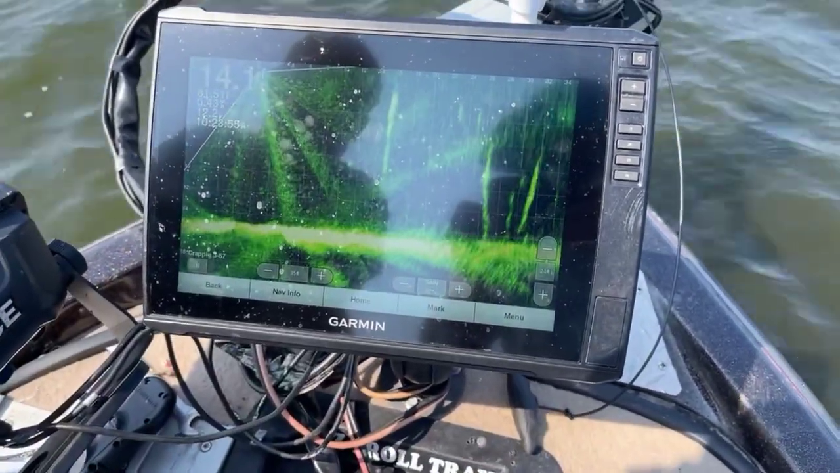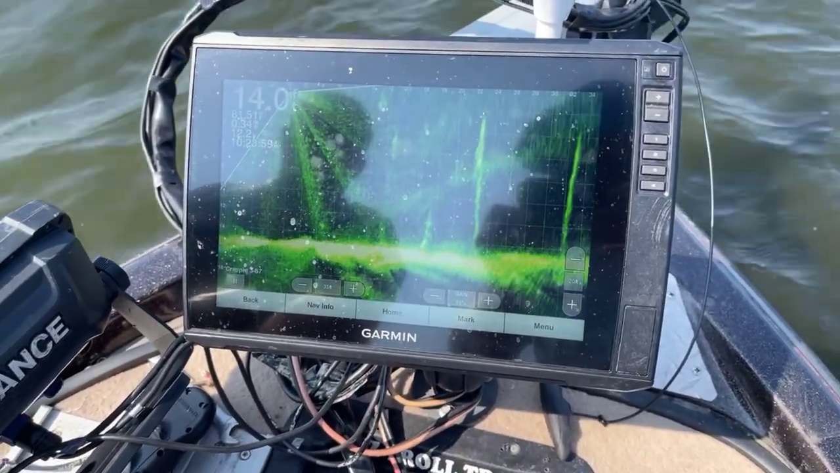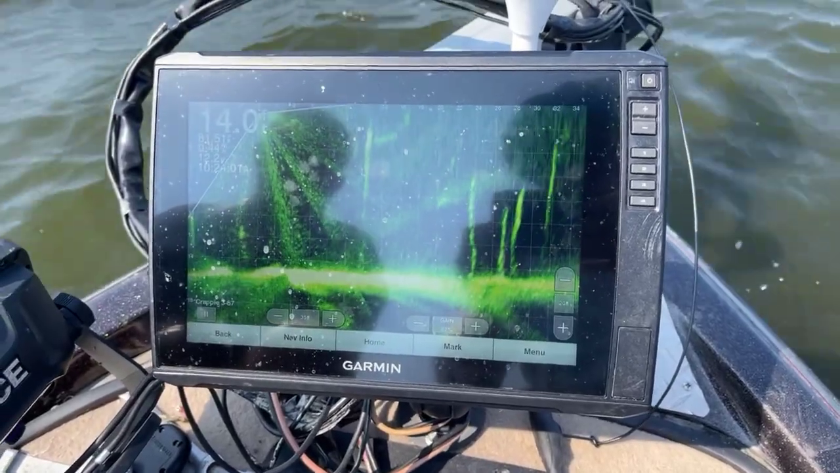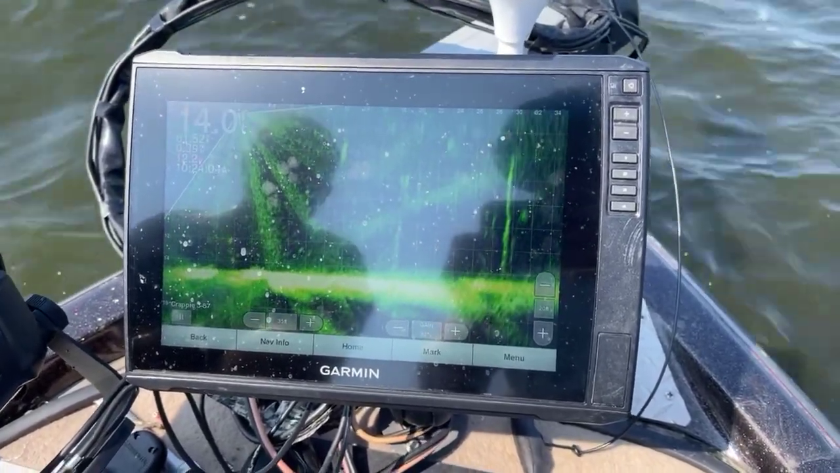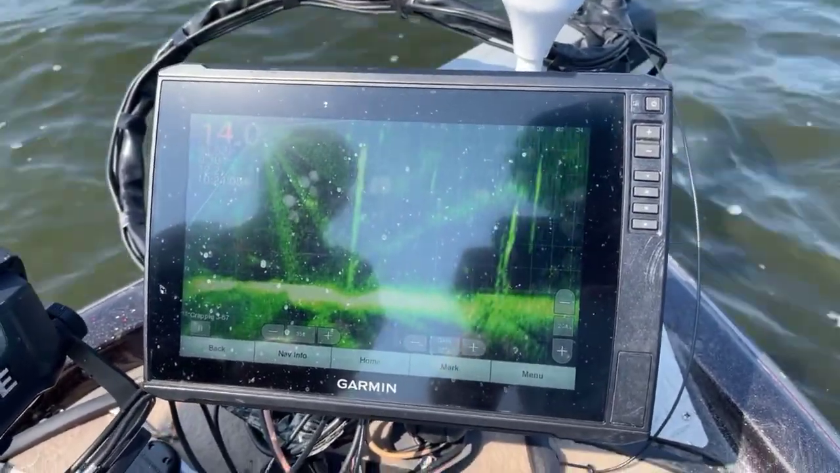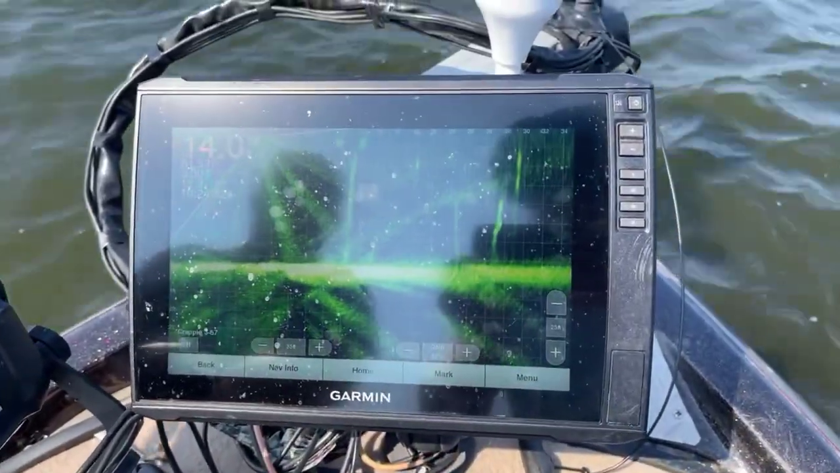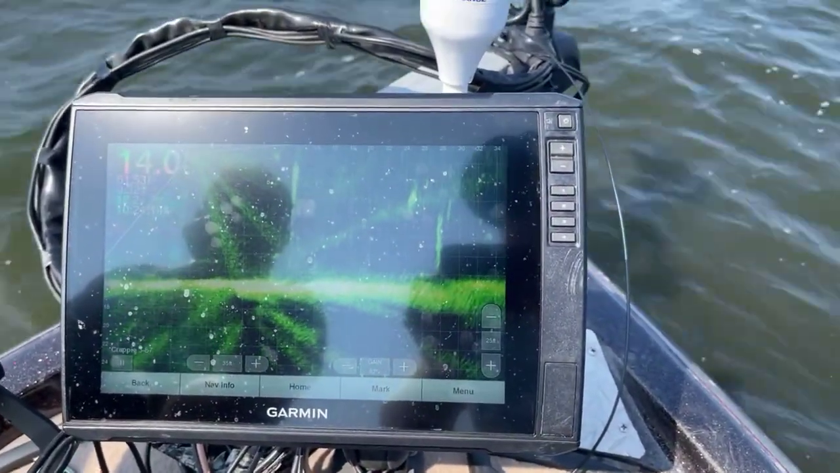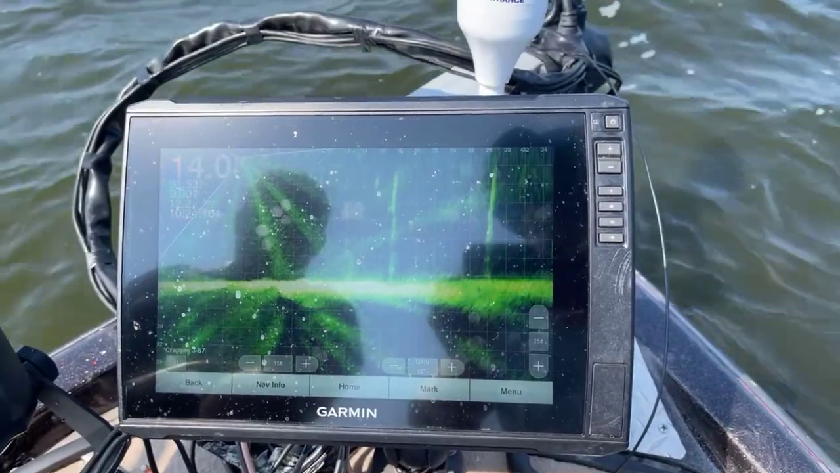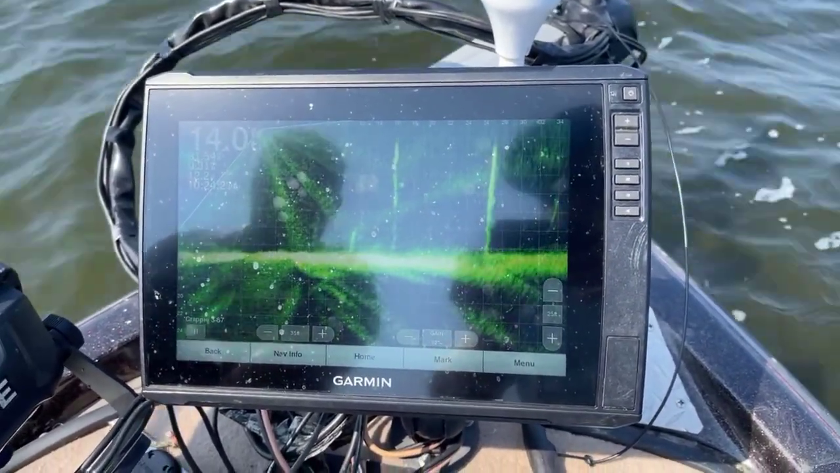That's not the same fish, but it's a good fish. There's a fish right there. Let's try this. That screen's got a bad dead spot in it today. No, don't do that.